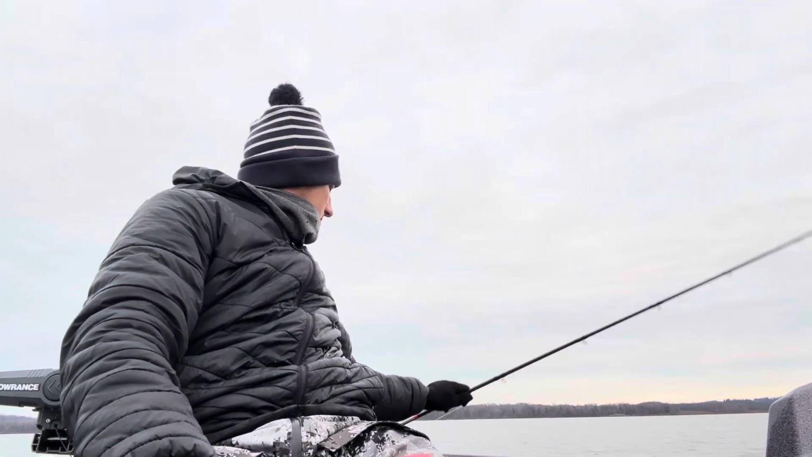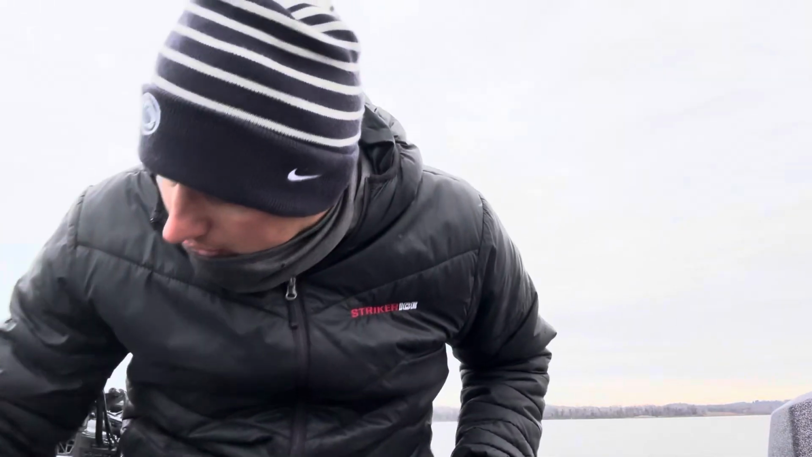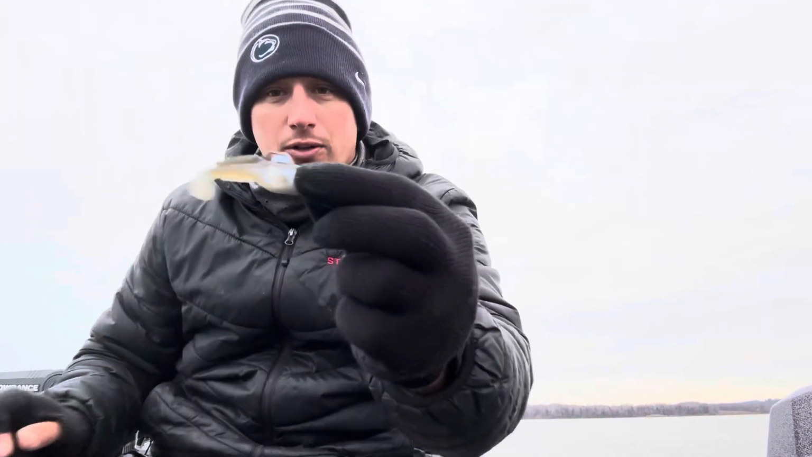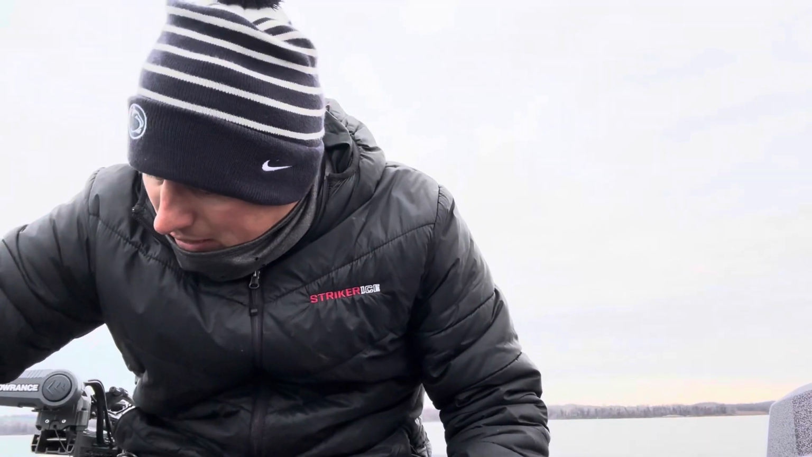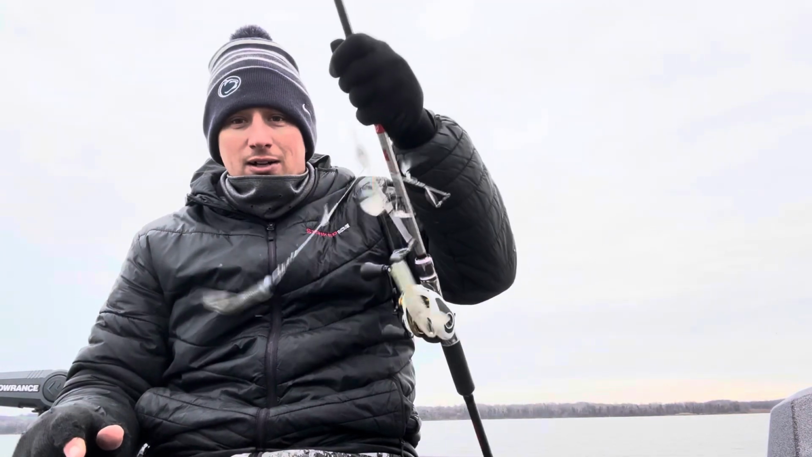And then the main player today, also got a couple on the Ned rig. I actually broke it off, so I don't have it tied on. There's that new Z-Man TRD Gobies. Do I have it? I don't have even another one. Got the pre-rigged one here, but something similar to that. Little 2.5-inch bait that I was catching them on. But the winner of the day was the Alabama rig. You could see that one right there.